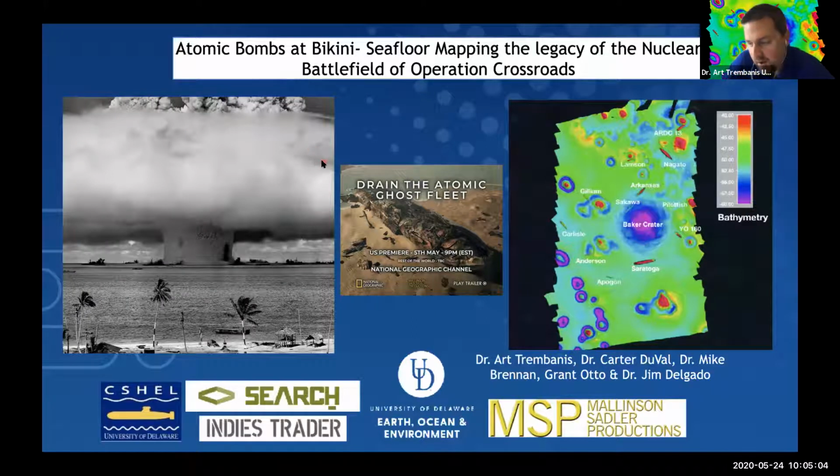Atomic bombs at Bikini. On July 25th, 1946, headlines in newspapers around the world rang with the news of the atomic bomb testing in Bikini Atoll, where the fifth atomic bomb and the first in-water test had just been conducted. This is the famous mushroom cloud picture of that Baker test.